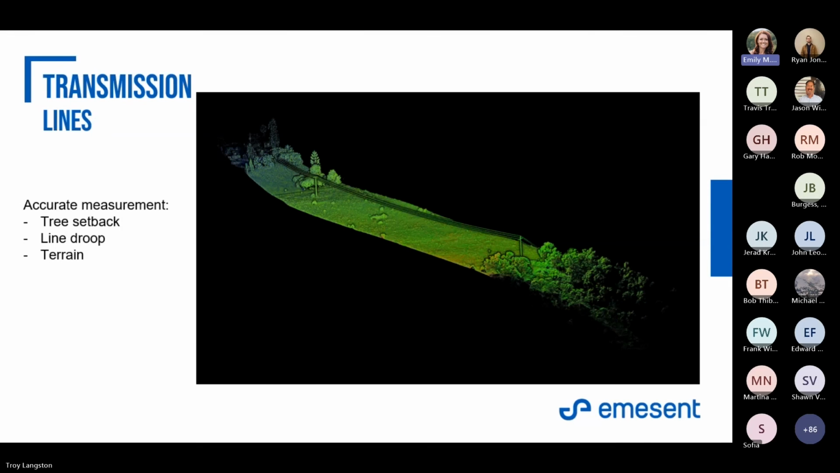Transmission lines are great for us too. With the STX, that added accuracy, we can measure tree setbacks. You can understand the size measurements of everything on there and understand the line droop.